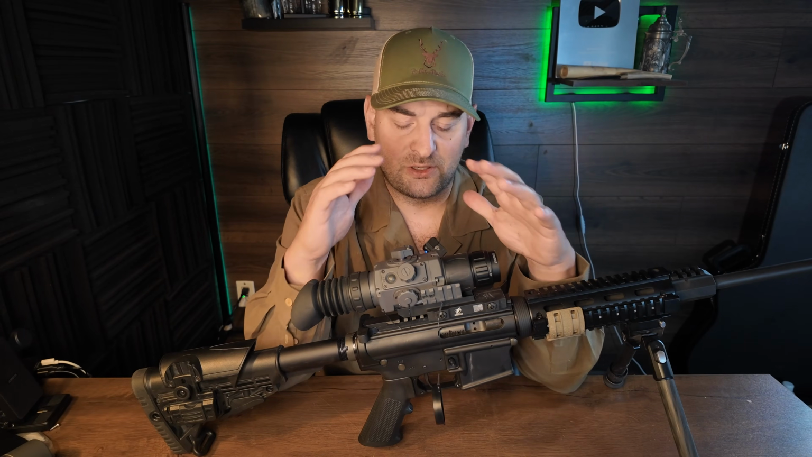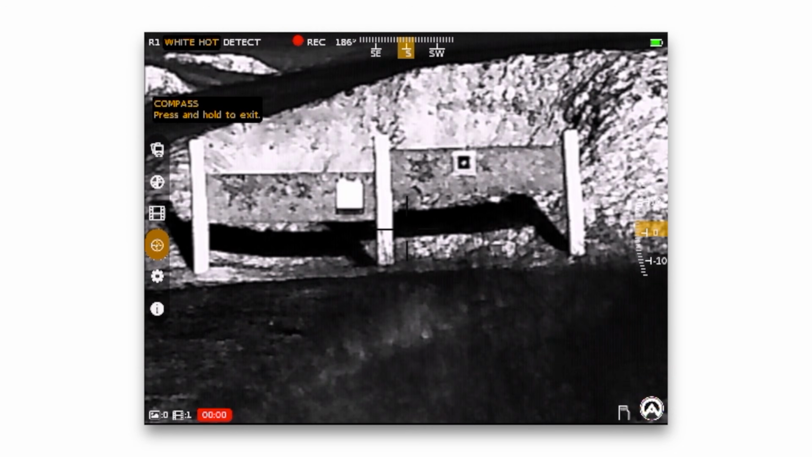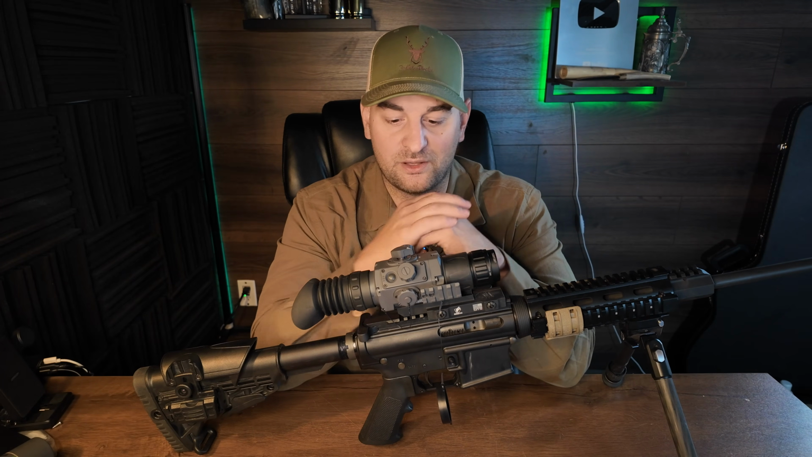What I really found impressive with this was its ease of use. Super easy to cycle through the menu. Simply hold down the left knob. A menu will come up on the left side of your display. You can cycle through the menu. Also, in that menu, you can adjust your sharpness and several other settings.